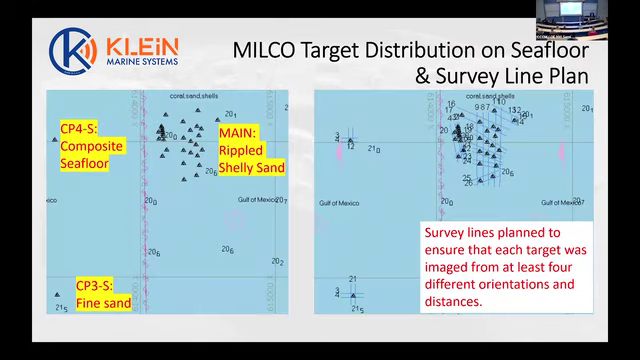So if you have a look at the distribution of mine-like contacts in one of the areas that we worked in, this is basically the distribution of mine-like contacts. So let's say there's a rough count of about 30 of these mine-like contacts. That's really not enough to train an ATR model.